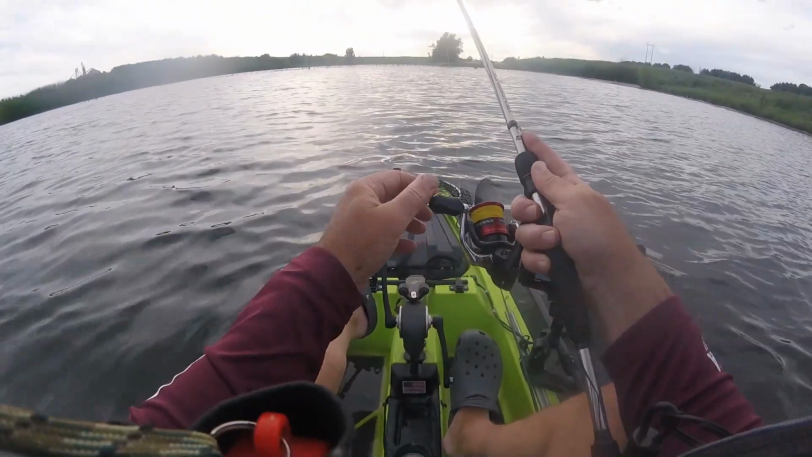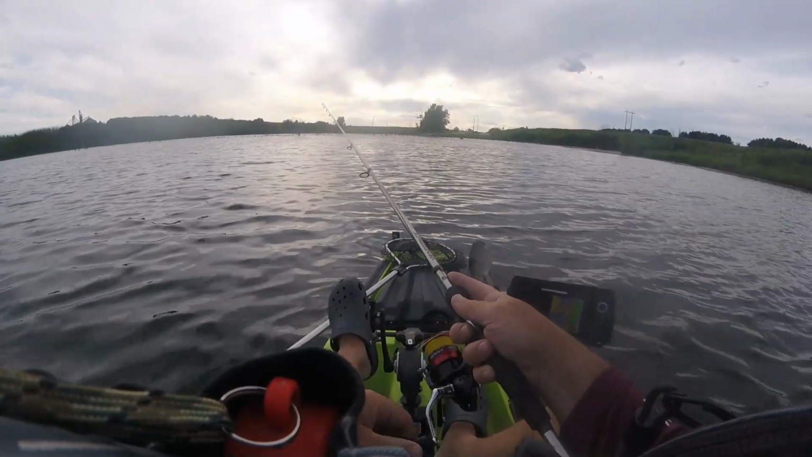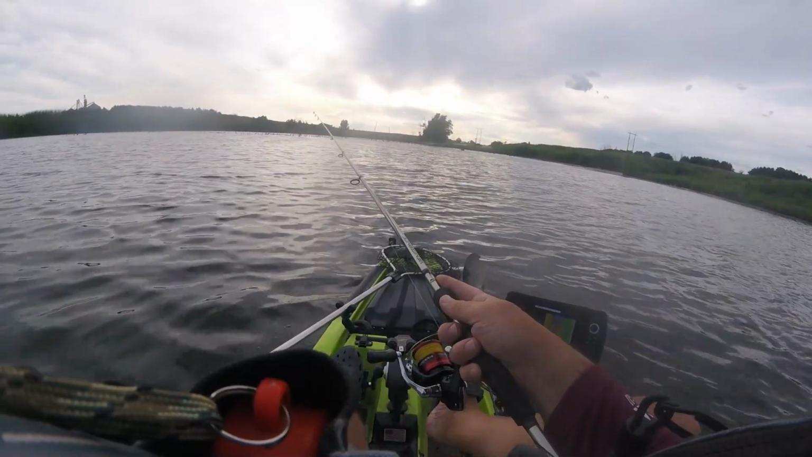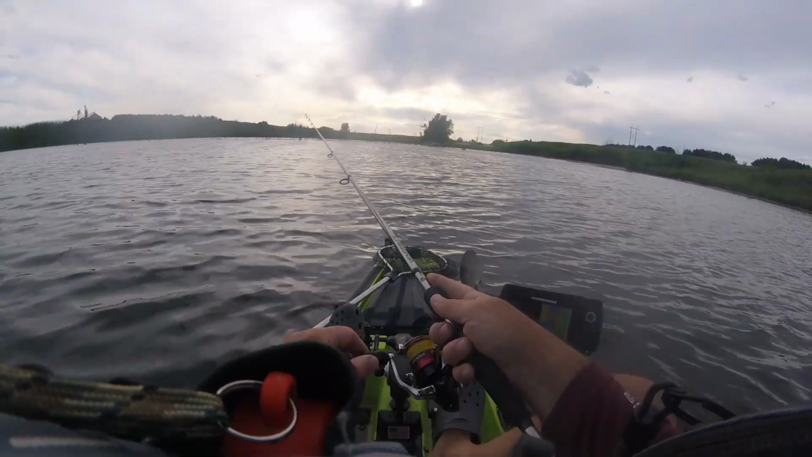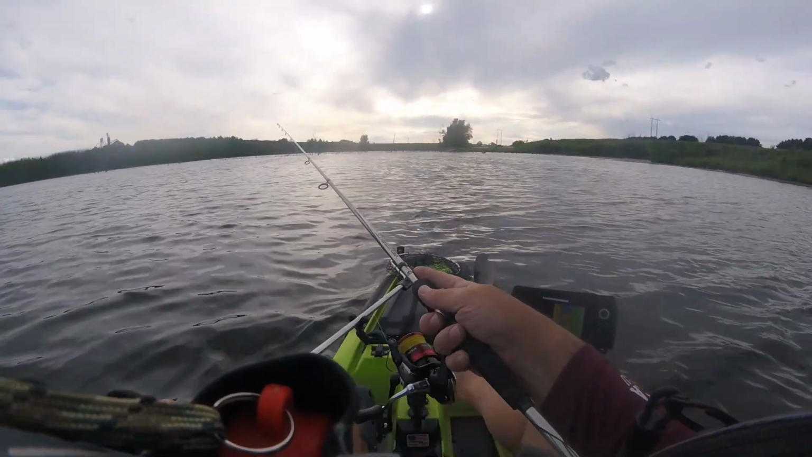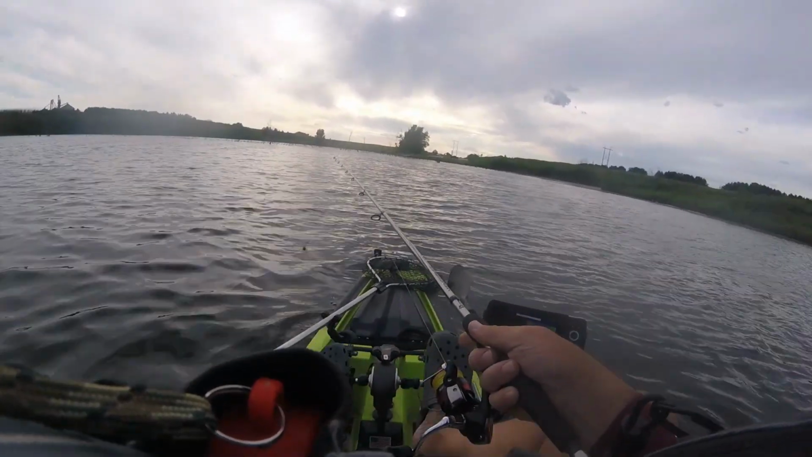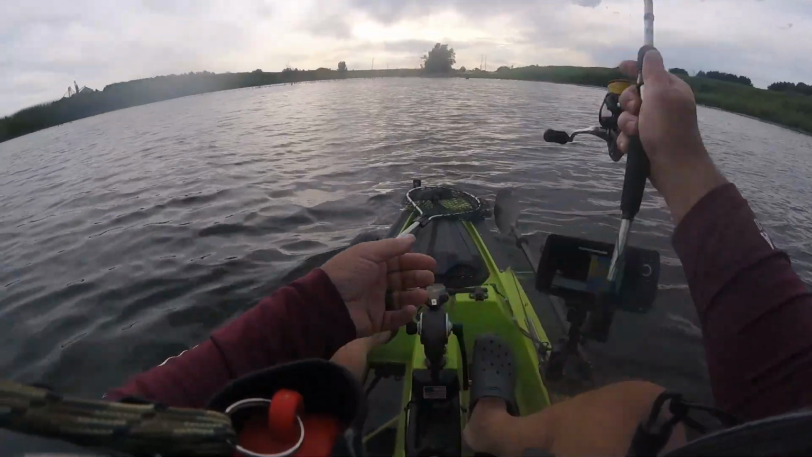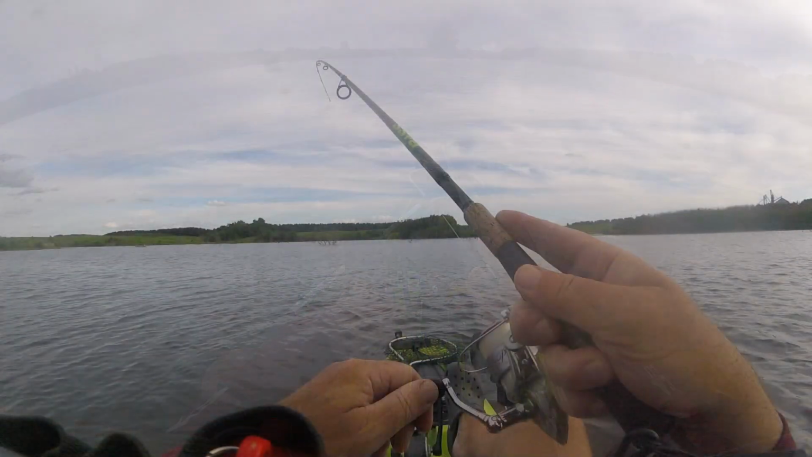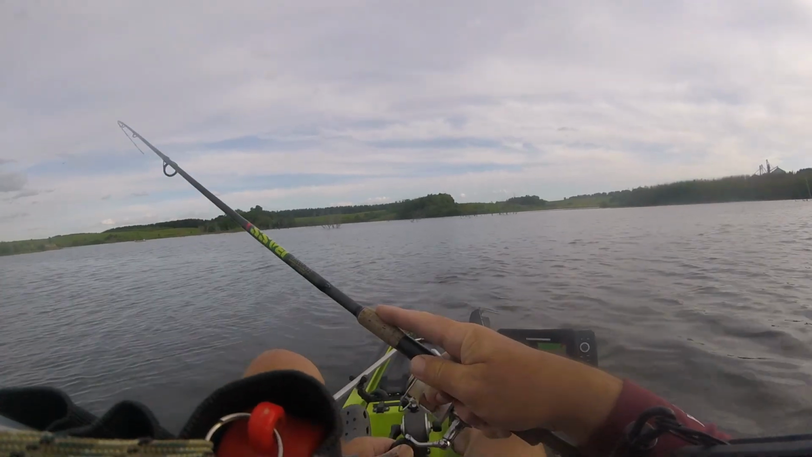Just pretty much straight ahead at the boat ramp. Letting this dice bait fall. I'm in between. These are the humps I call the boobs. I'm in between the boobs now. I'm in the valley, moving towards the second one here. All right, this first hump.